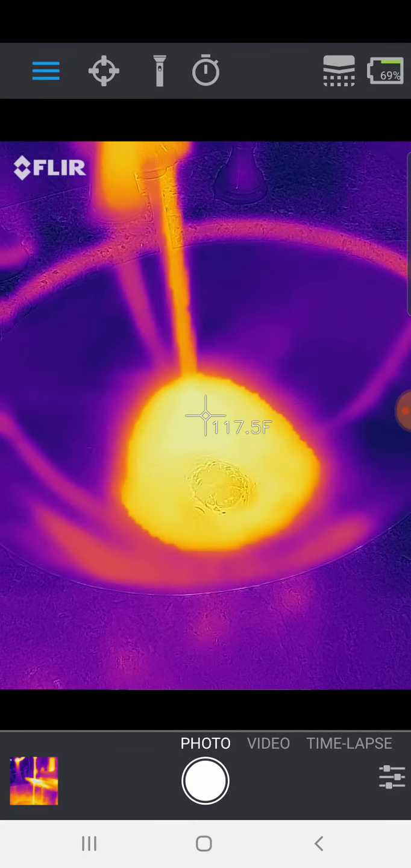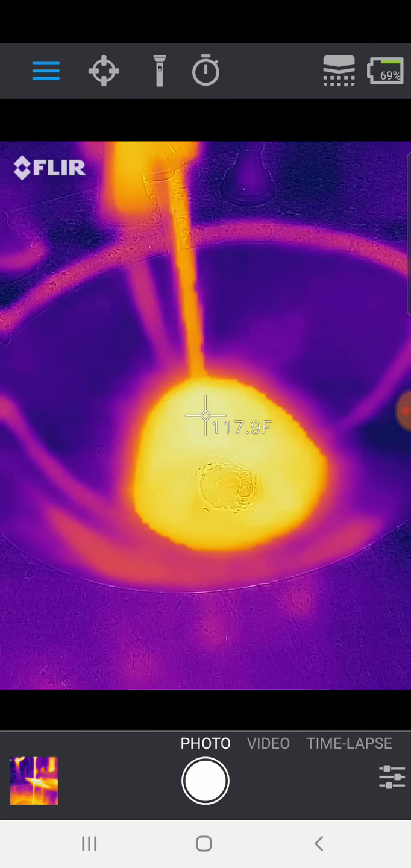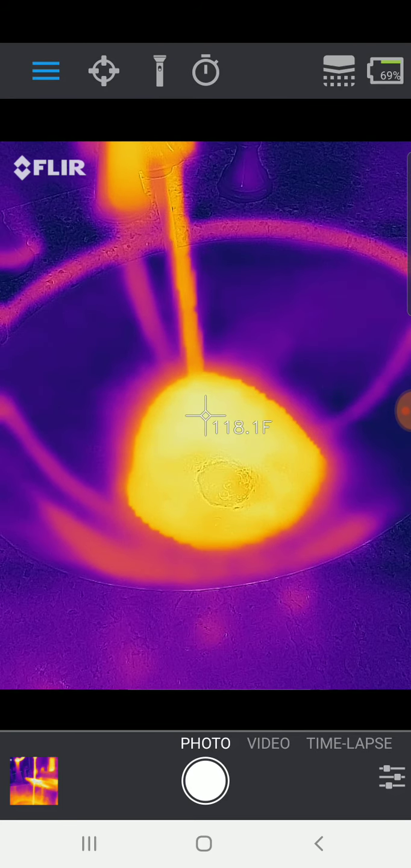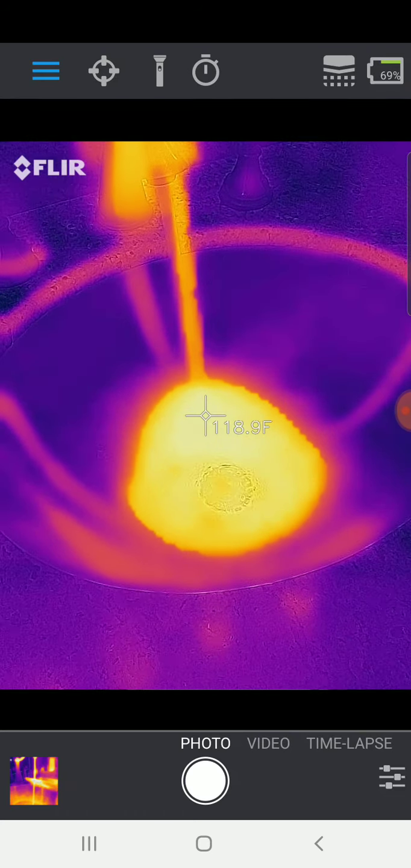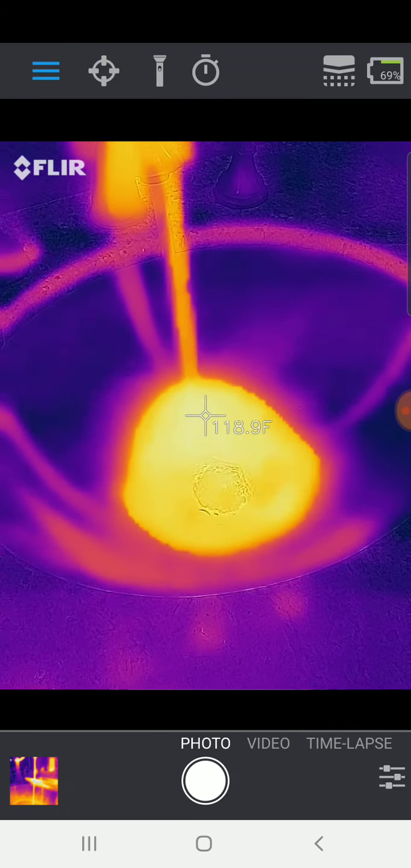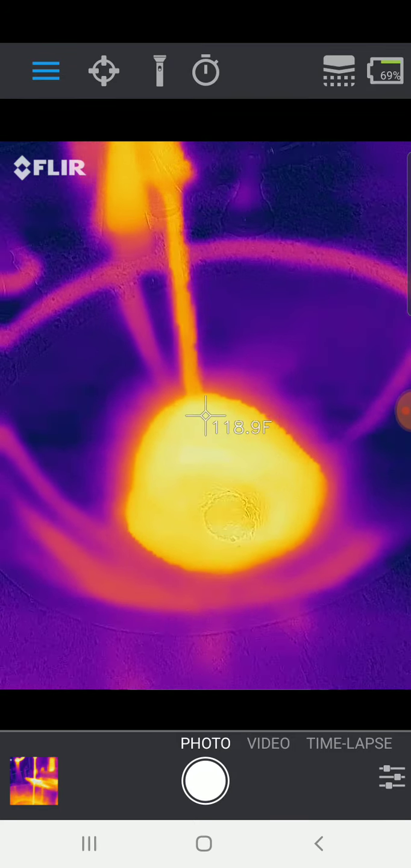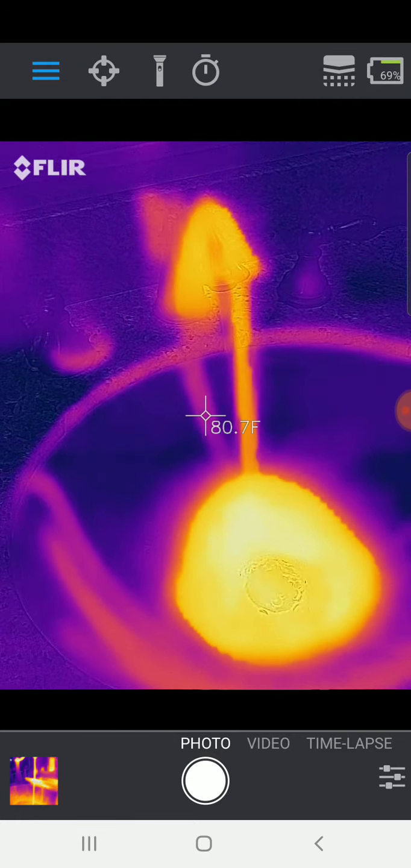So with this sort of fully heated up, looks like it's kind of stopping around 117, 118. It's a pretty good temperature, I think, for me. Obviously, you'd want to tailor this to if you have older or younger people in your house, but for me, that's a good result for temperature. This is a really cool way to visualize that hot water flowing through my system there.